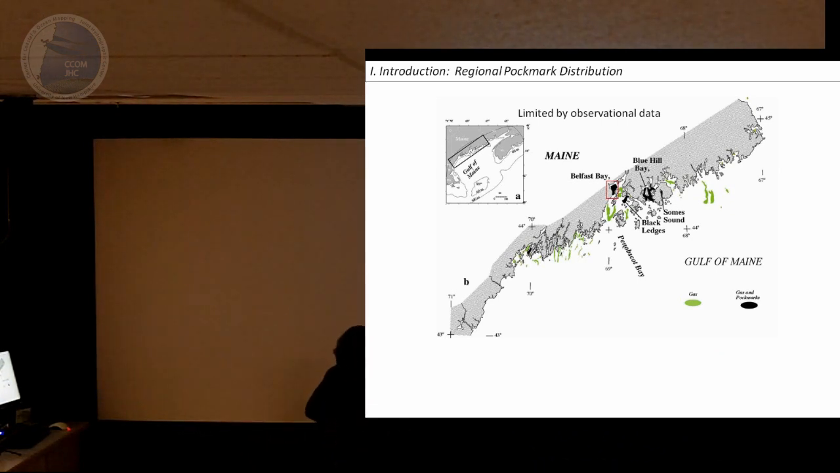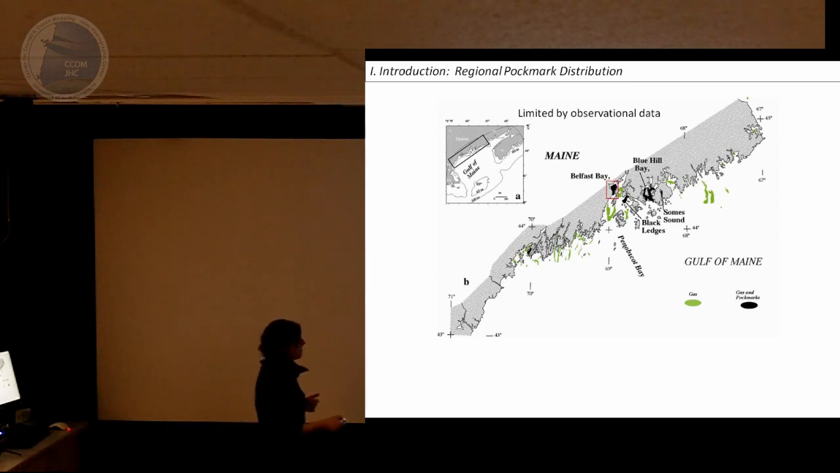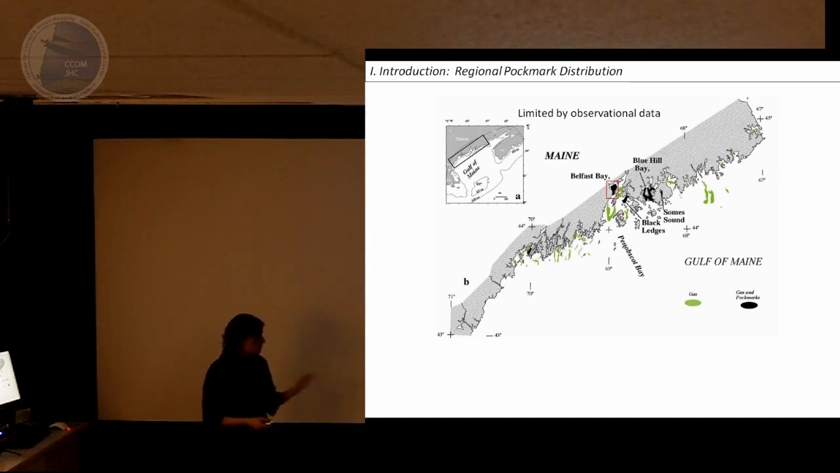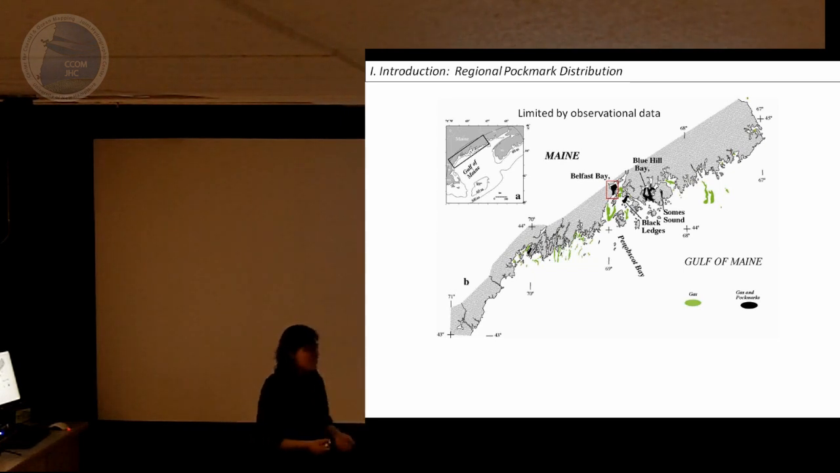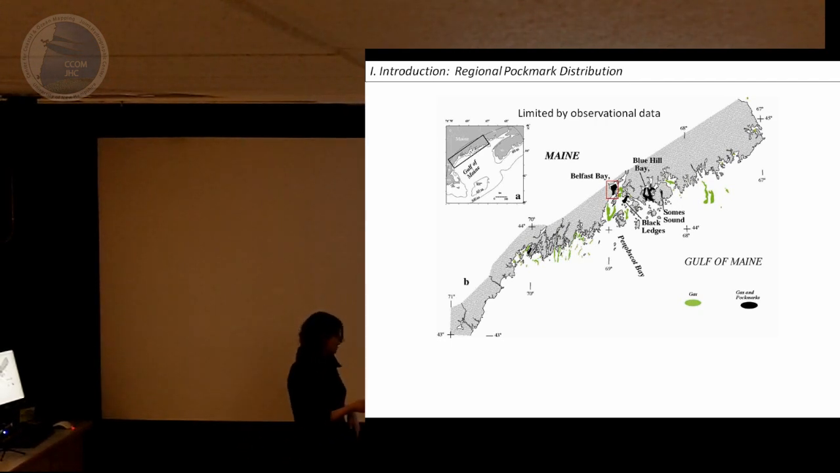All right. So, looking at the coast of Maine, this is a regional distribution for where we find gas in the seafloor, and that's areas labeled in green, and areas labeled in black are where Pockmarks have been found. Generally, these have been found with side scan sonar or boomer seismic surveys. This map is also observation limited. We haven't been everywhere with our instrument, and it won't surprise you to know that Pockmarks and gas distribution don't actually just end at the United States border. They go well up into Canada and to the eastern side of North America.